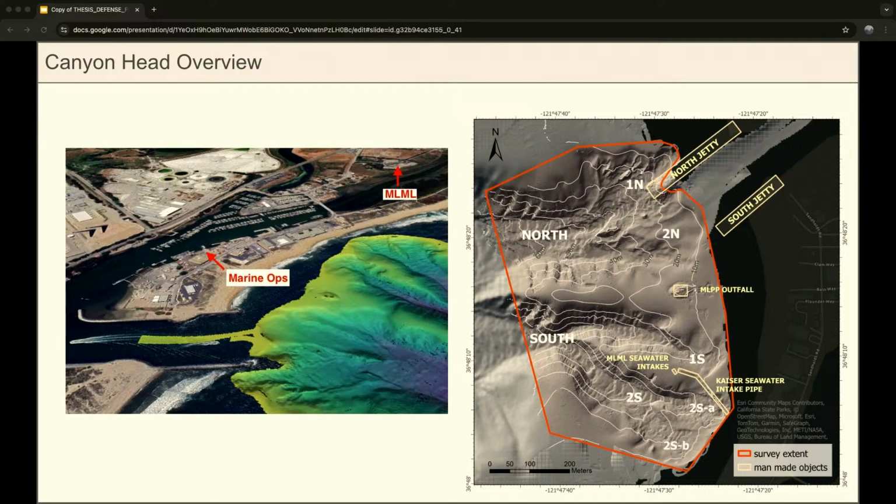And then we have our Moss Landing Marine Lab seawater intakes here on the southern ridge, as well as this Kaiser seawater intake pipe. That's this really linear and well-defined feature here on this southern ridge. And all of that is seriously right in our backyard. So we're here at Moss Landing, and the canyon head, and then just down the road we have marine operations, which is where we keep our vessels, and that's just a short trip away from the canyon head.